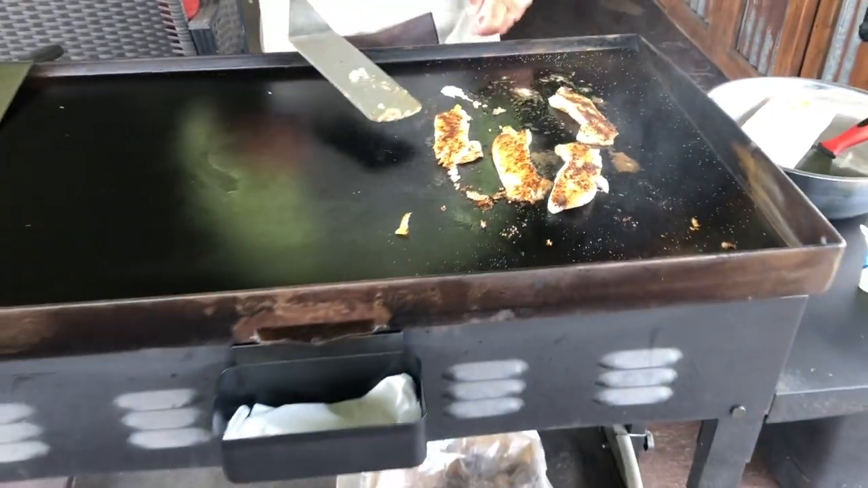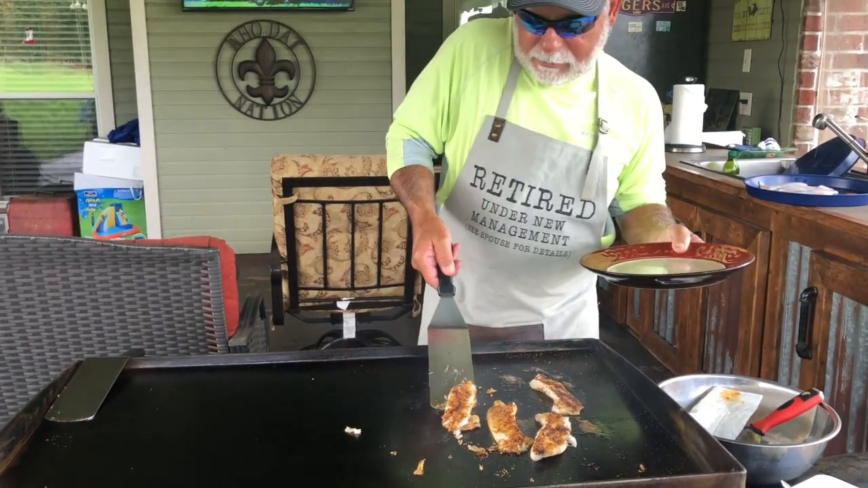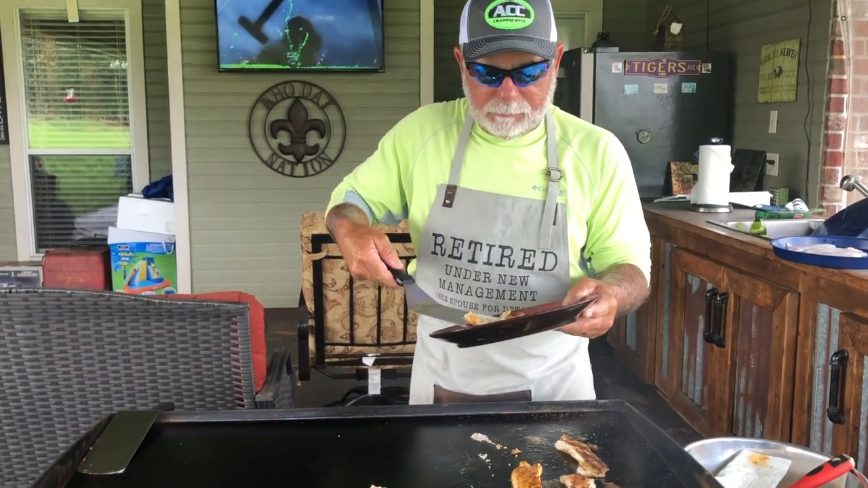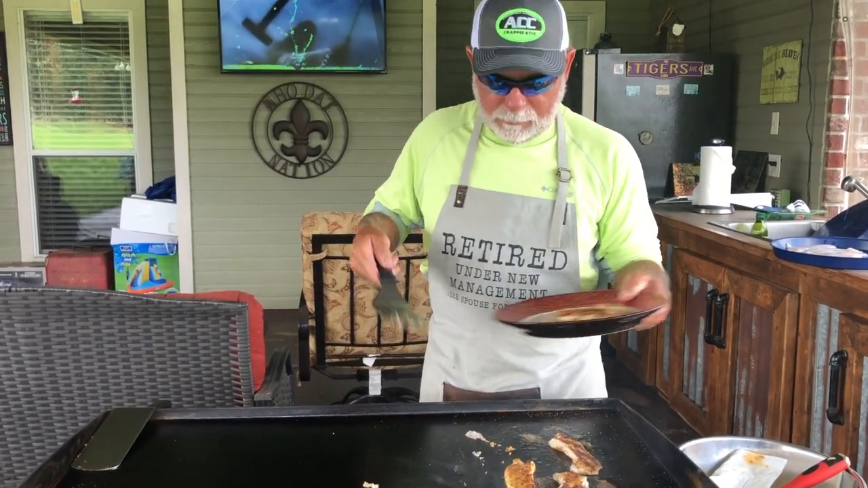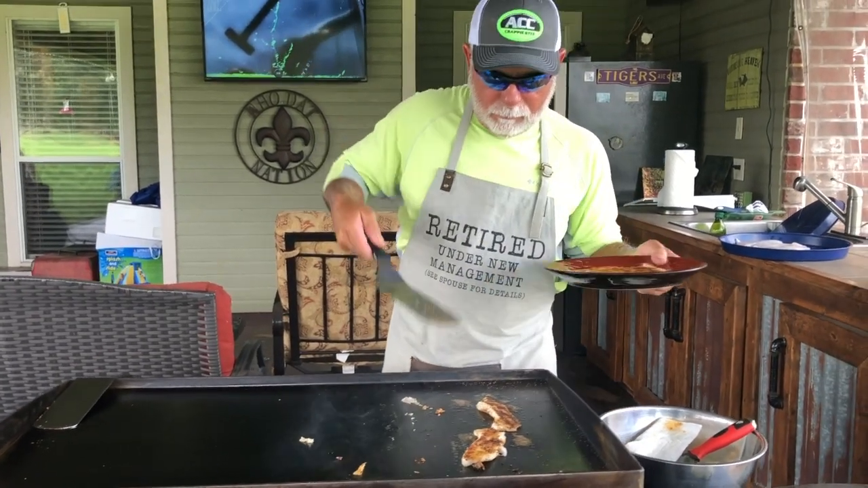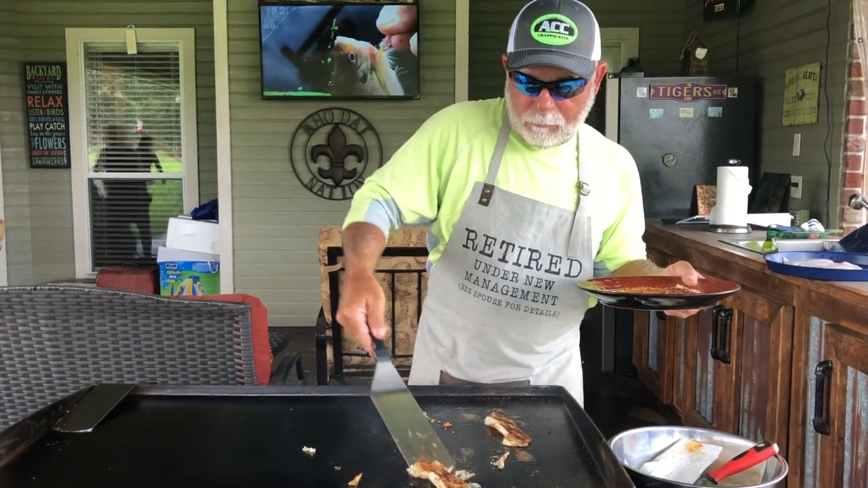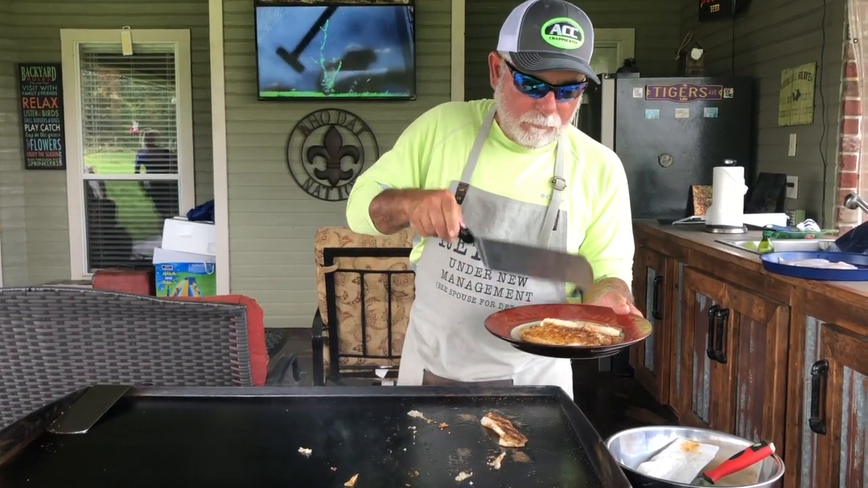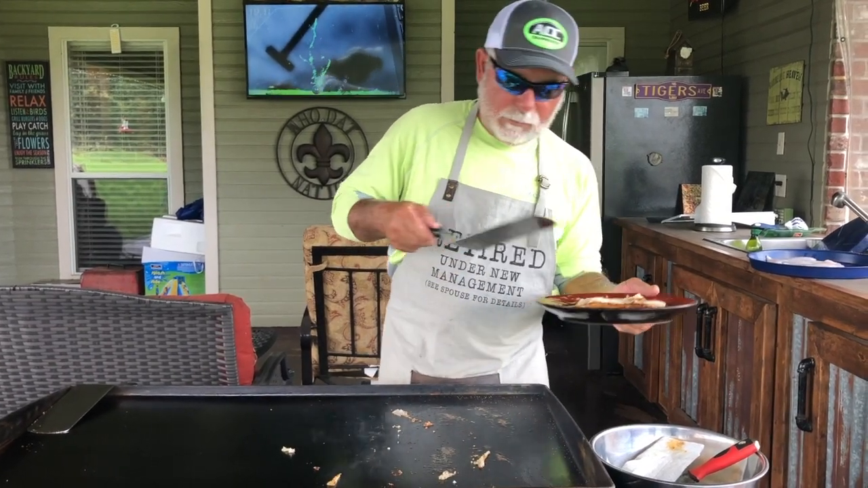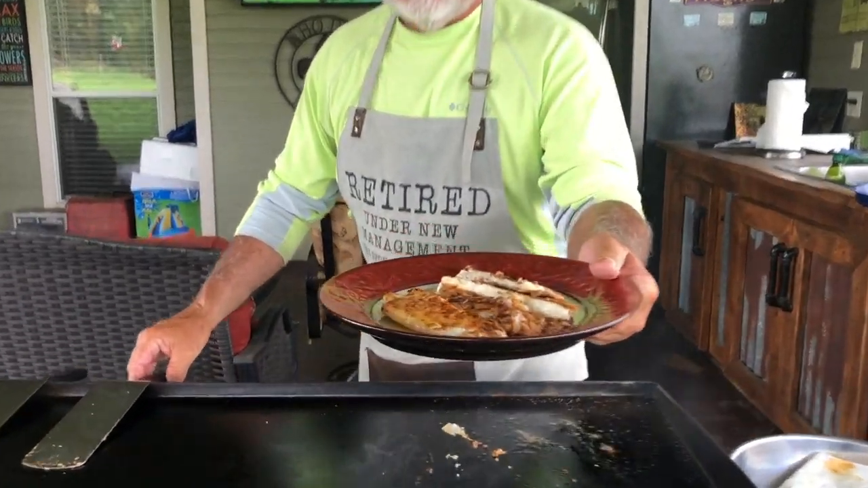I just seasoned this grill. Probably why it's sticking like that, and the fact I did not use butter. We've got some fillets there.